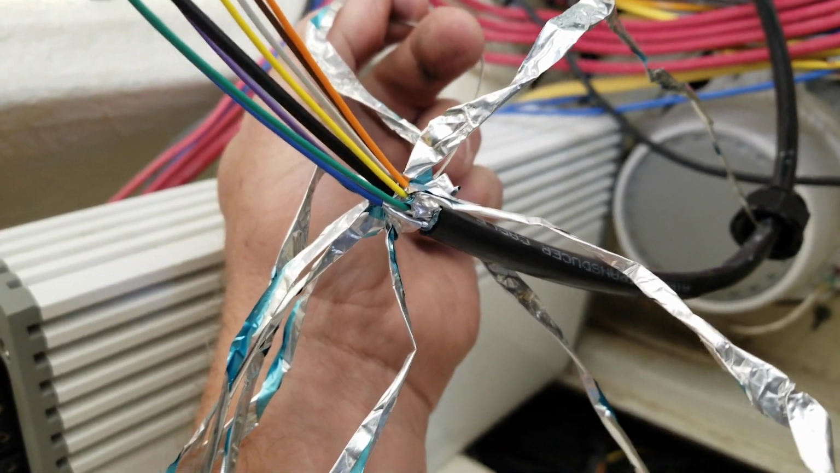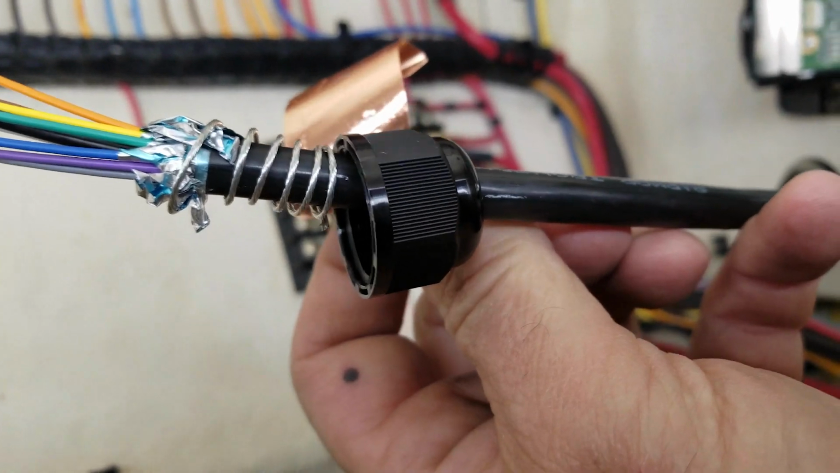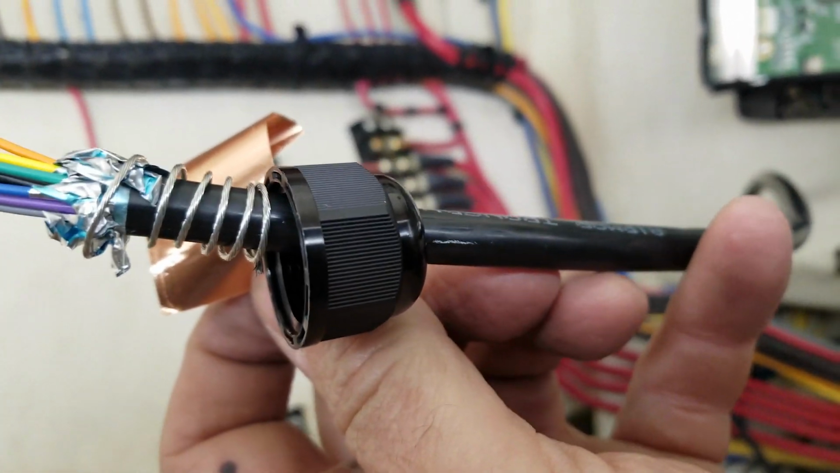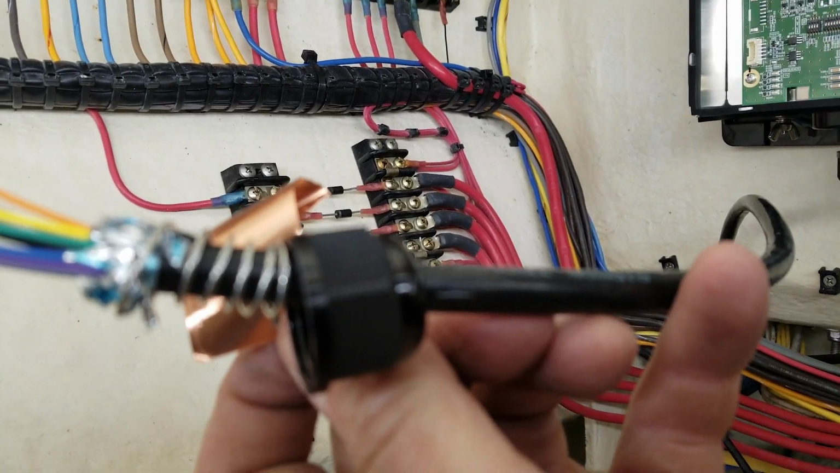Let's see how it looks when we get done. I've got those wires like that. I'm going to take this piece of conductive tape, put it around here, and then bolt it into the gland, and you'll see how that looks in a second.